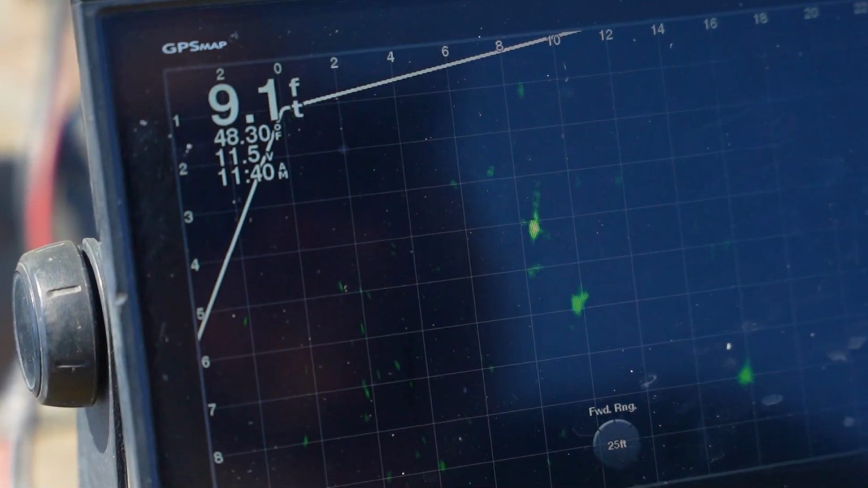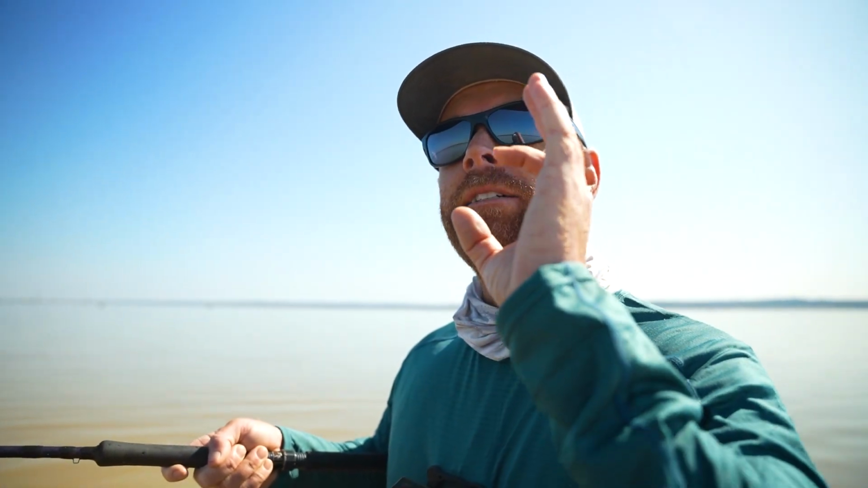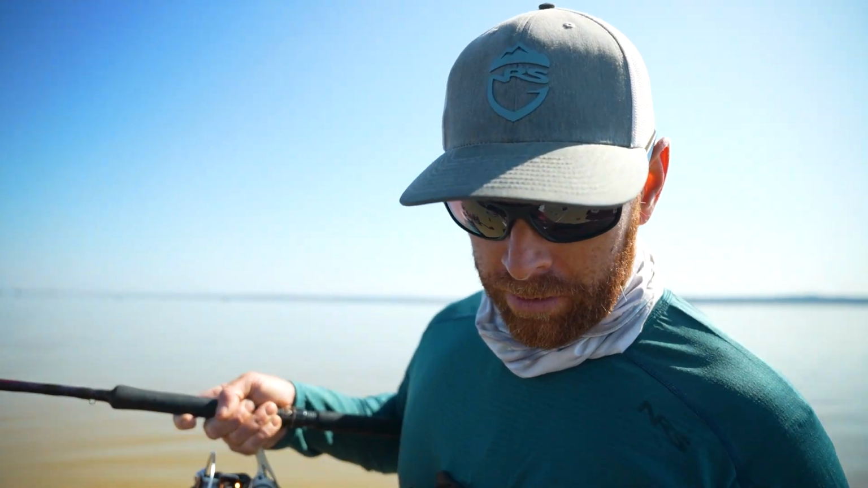Crappie tend to hunt up, and so it's this game of we're moving this way, and he's moving the LiveScope this way, and I'm trying to get my rod to get that bait in 3-dimensional space right where it needs to be, within a couple inches. Hold that right. But it's like when it all comes together and you get it right, you see the fish stop, look up at it, come up, and then you feel the hit, and they've all been big so far.